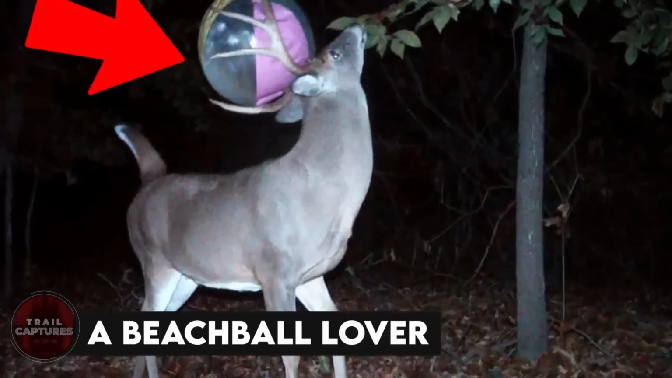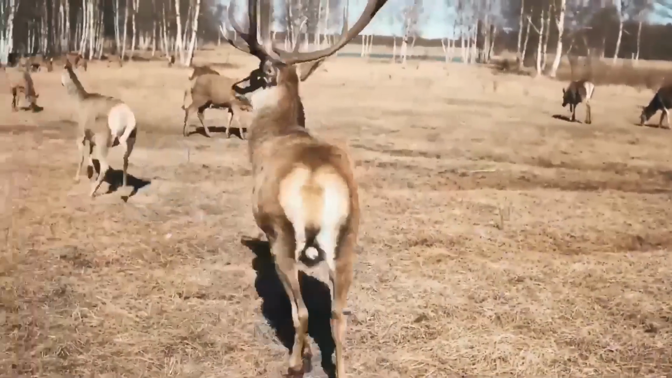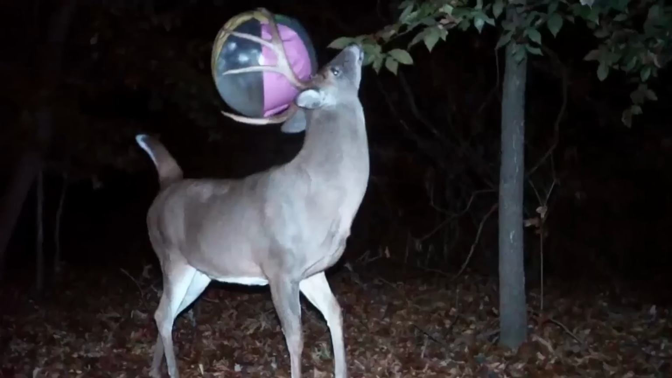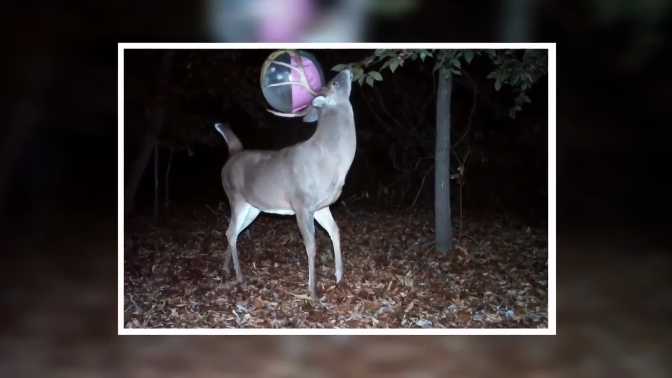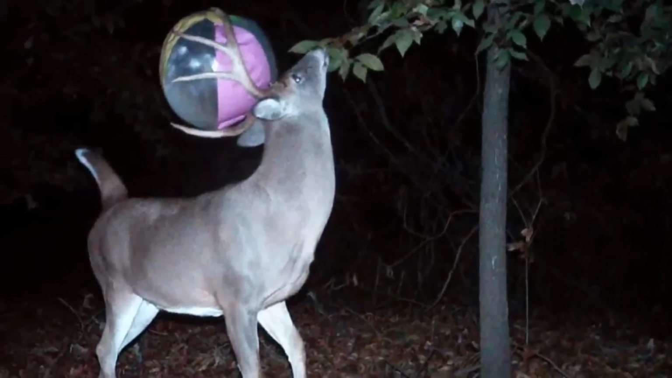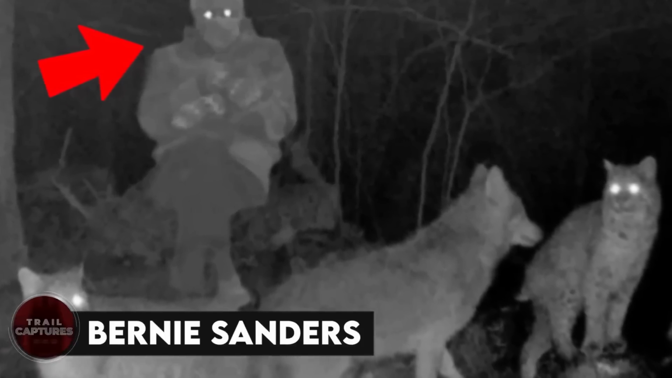A beach ball lover. Deer often use their antlers for defensive purposes, but sometimes they use them to carry stuff, like this deer who has a ball between his antlers. But whether this was done intentionally or by accident is still unknown, though the deer does look like it's enjoying it a lot.